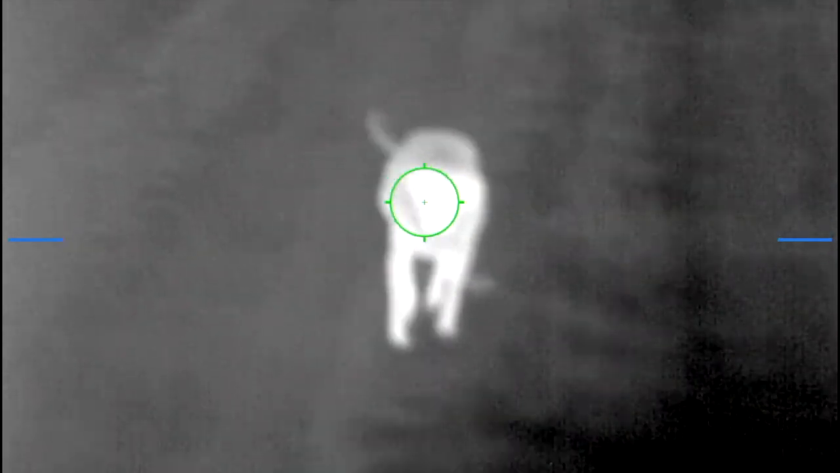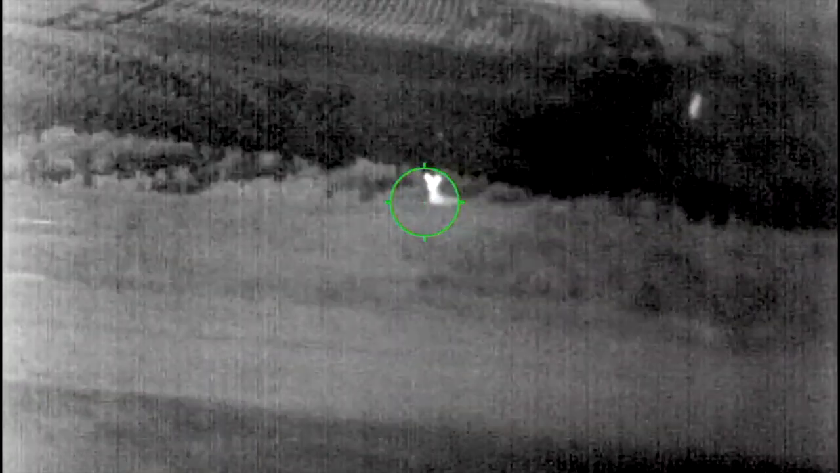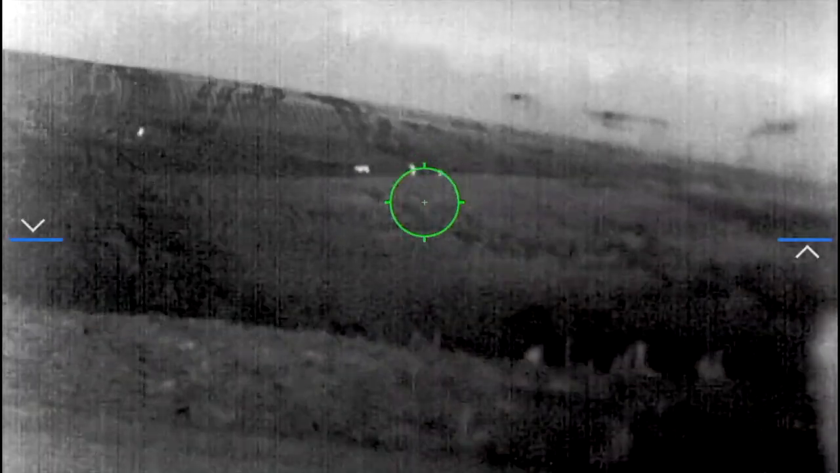There's Buddy. He's out there ahead of me. I had to call him back. He always wants to take off and lead. And this is a deer I walked up on. It's just at the end of my driveway, just across the road from the end of my driveway.